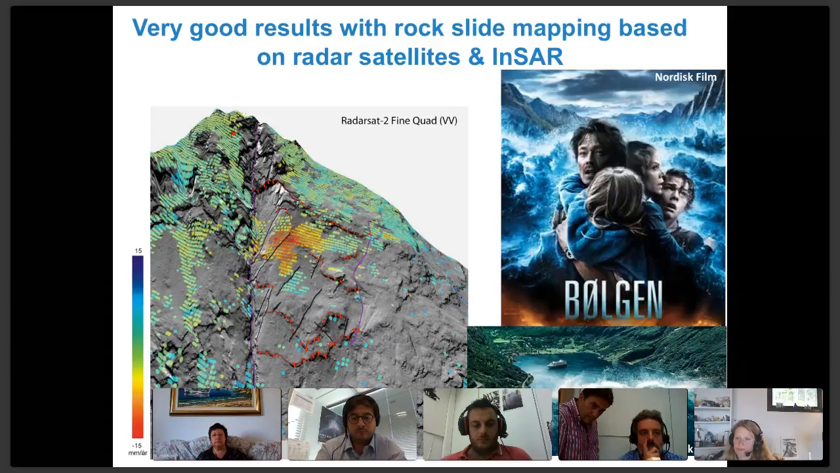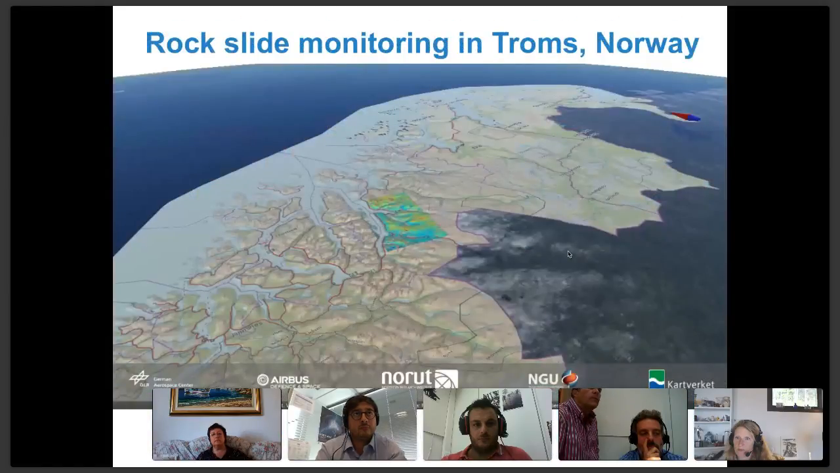And what we have been seeing when we began using Radarsat for the western part of Norway and northern Norway, like we are seeing here, is that when we began to study this, we found many more mountains that were on the move than we knew from earlier.